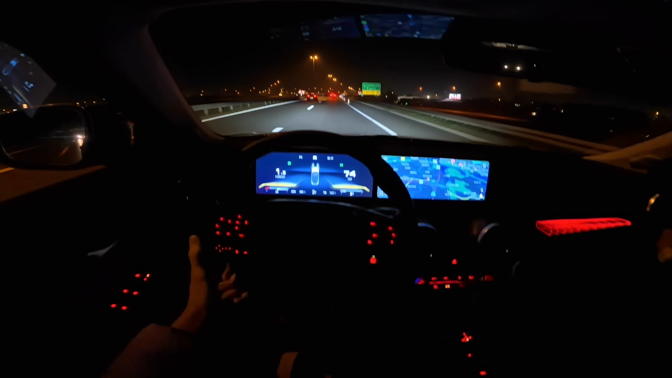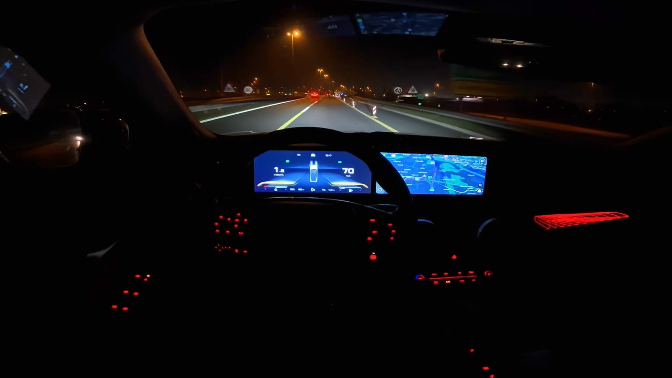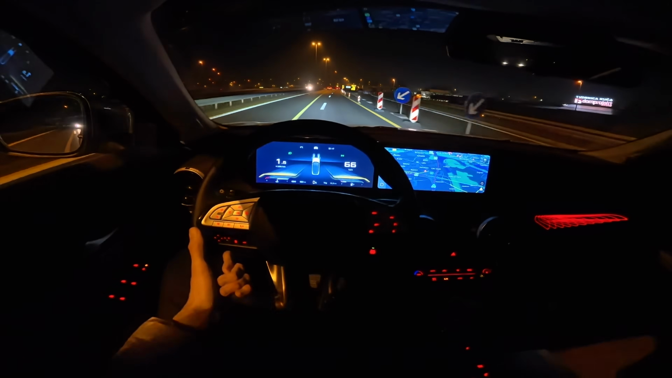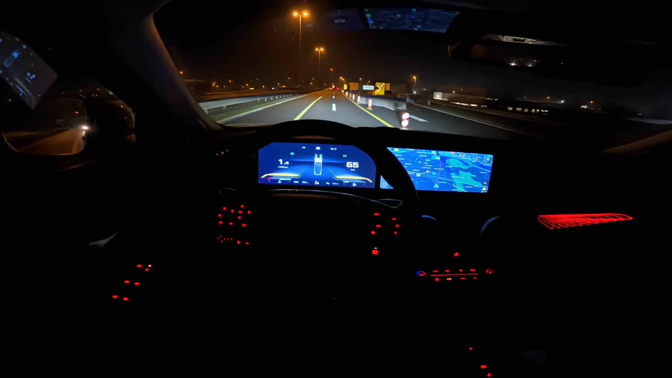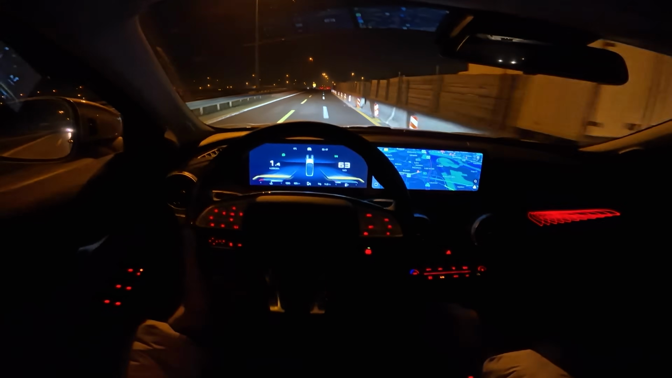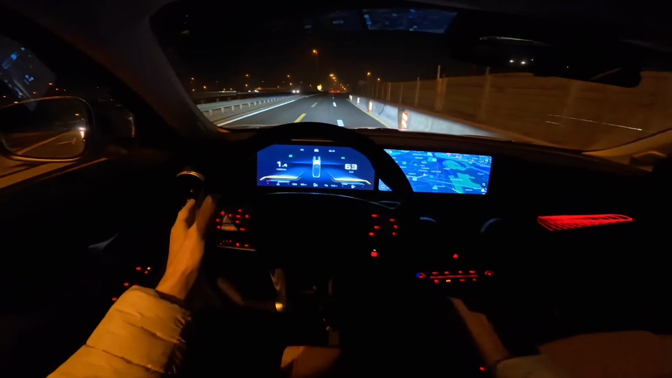This is where the actual road construction starts. So there's people working here. I can see there's a light in there, so just slow it down. This is my exit.